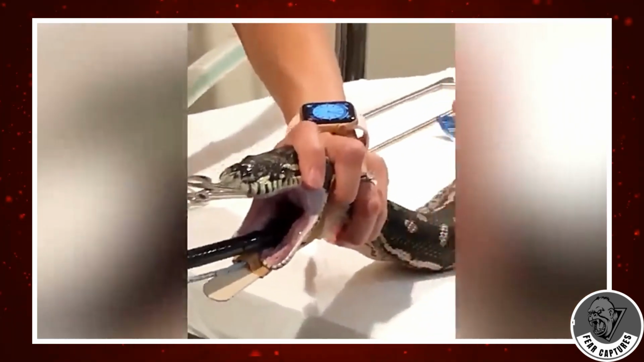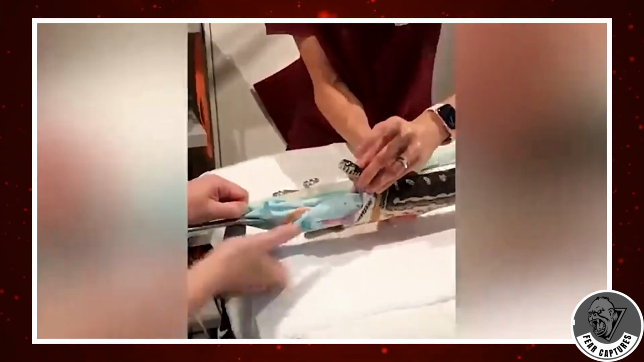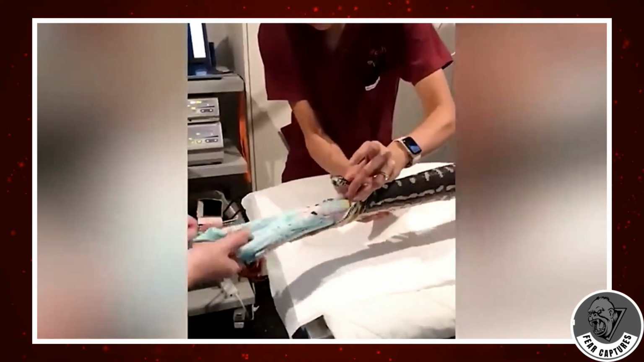Here's where things get wild, literally. A hungry python decides to snack on a towel. Vets swoop in and help the snake out before things get too strange.